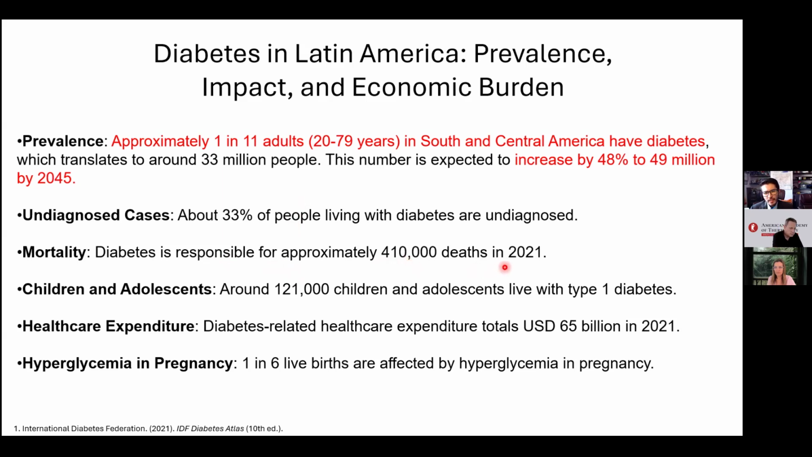410 million deaths, at least in 2021. And among children and adolescents, at least around 121,000 were diagnosed with type 1 diabetes. Regarding healthcare expenditure, this cost our region about 65 billion in 2021, not to mention hyperglycemic pregnancy, where 1 in 6 mothers has babies affected by hyperglycemia in pregnancy.